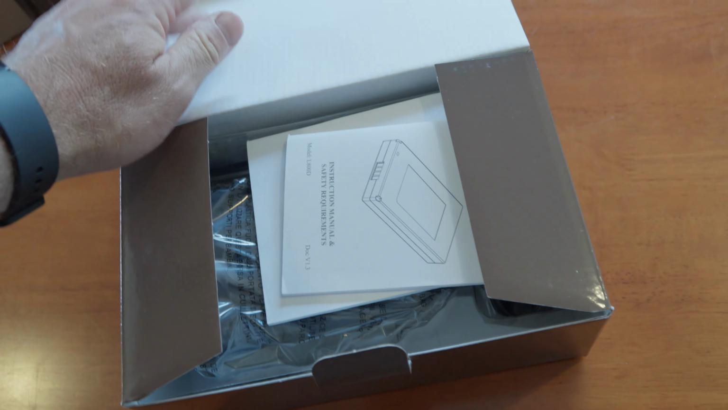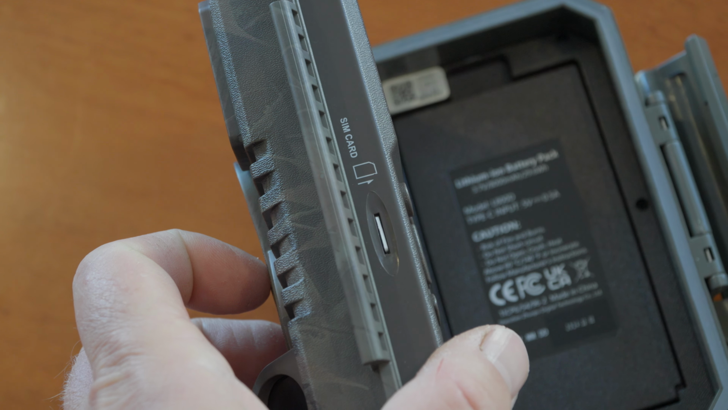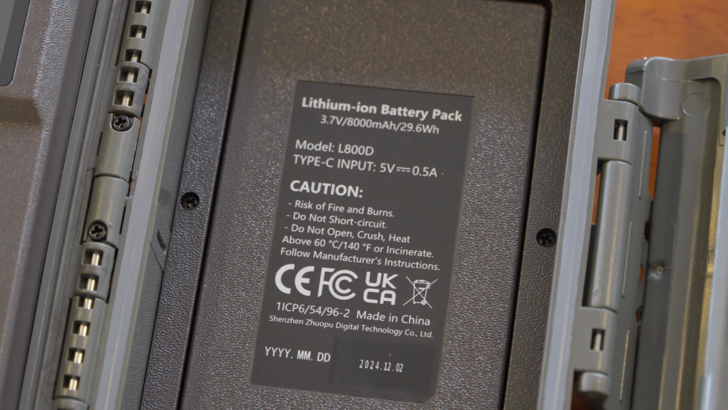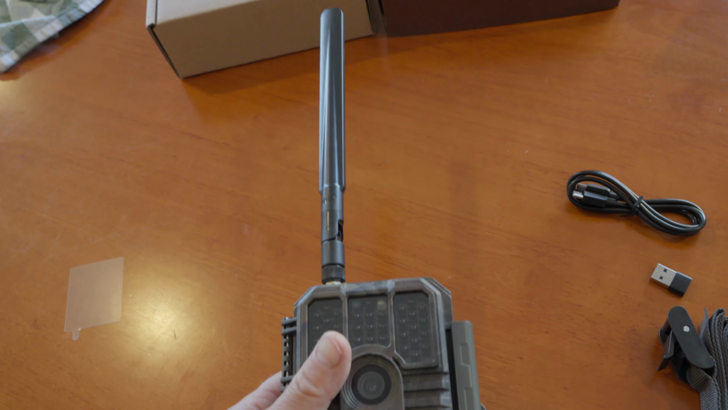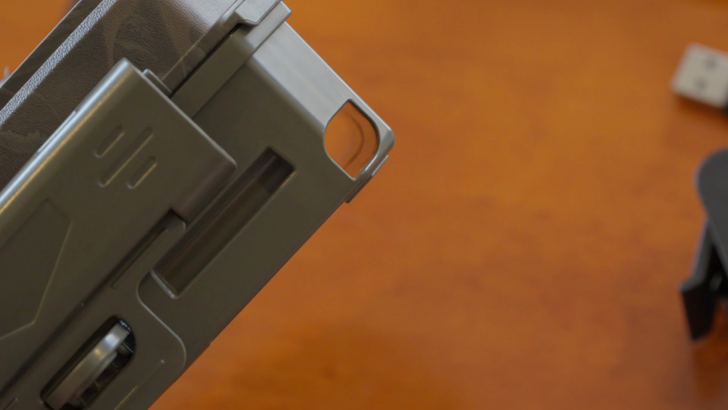In the box you'll find the camera, aerial, tree strap, charging/data cable and manuals. The SIM card and 8000 mAh battery pack are pre-installed, while the SD card is internal with 32GB storage. The camera is well made from strong plastic with a clean finish. On top is where the aerial screws in. On the back you'll see that you can attach a security cable and the slots for the tree strap are